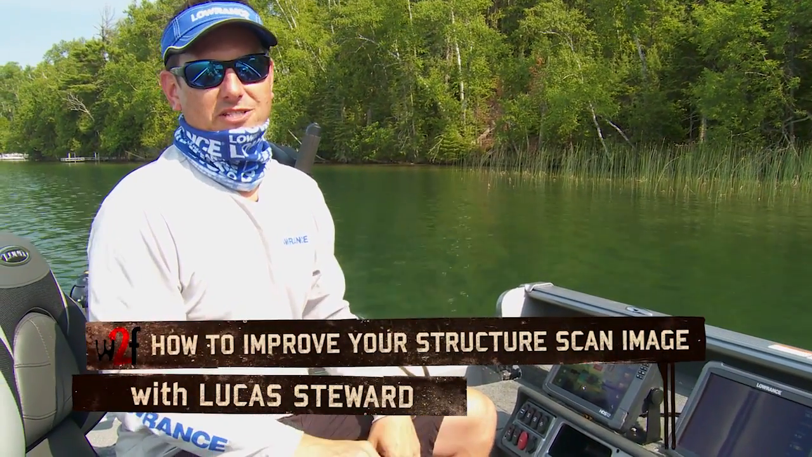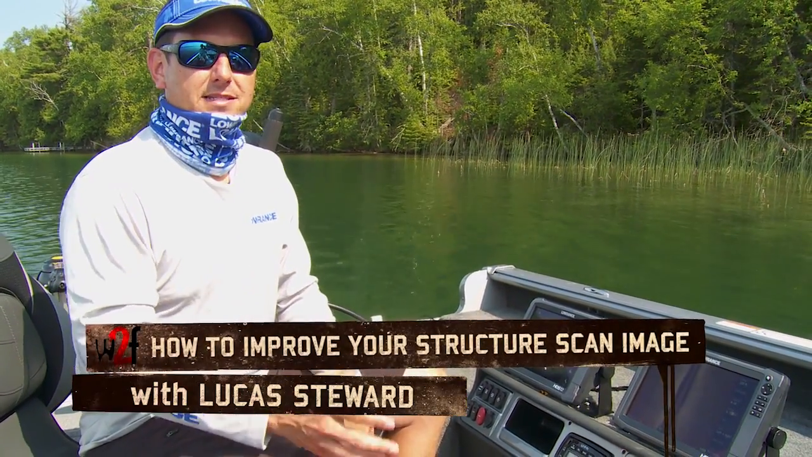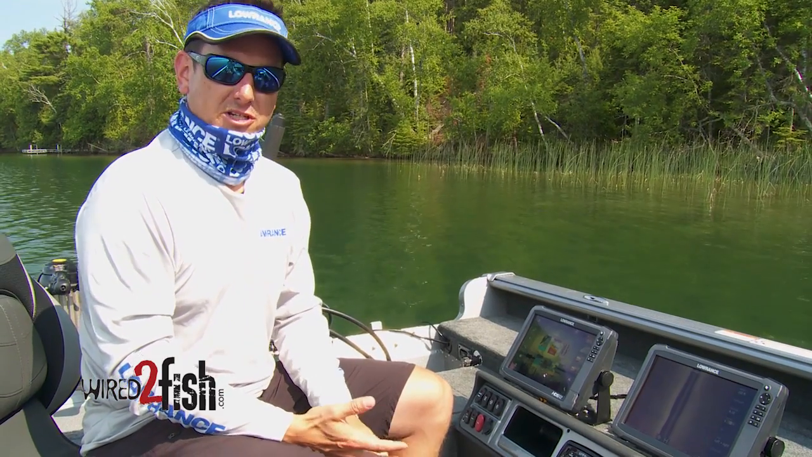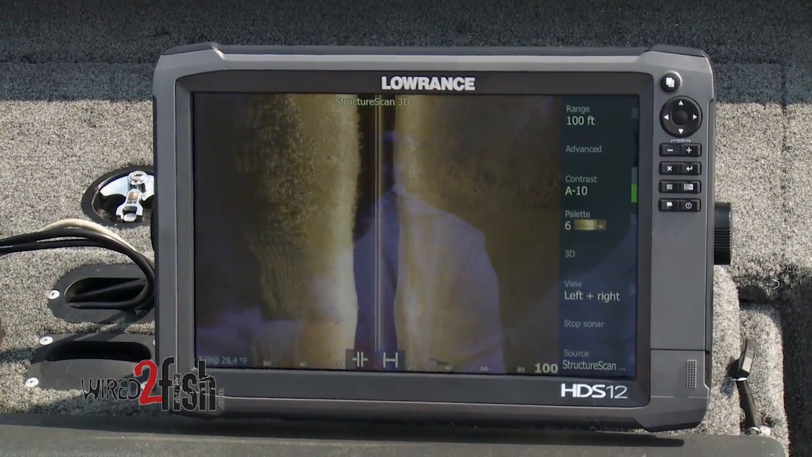I get a lot of questions about Structure Scan, even though it's been around for many years. And the biggest thing that you can do to make it look great is setting your range and adjusting the contrast. So across the bottom here is your range, how far you're seeing to each side.